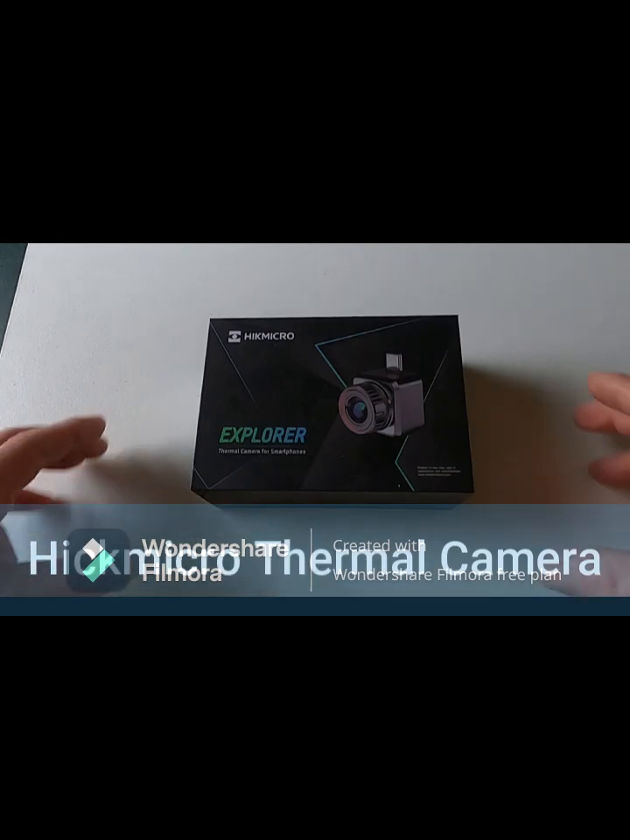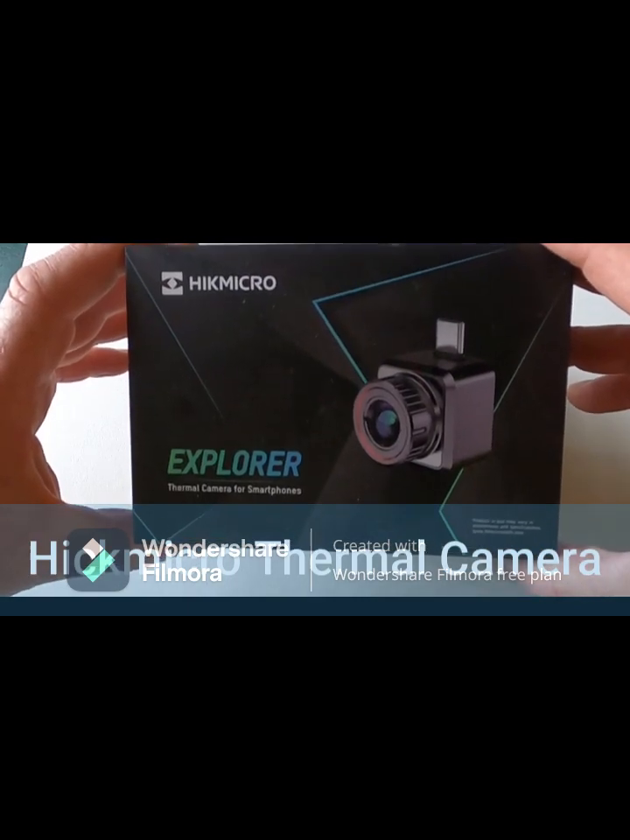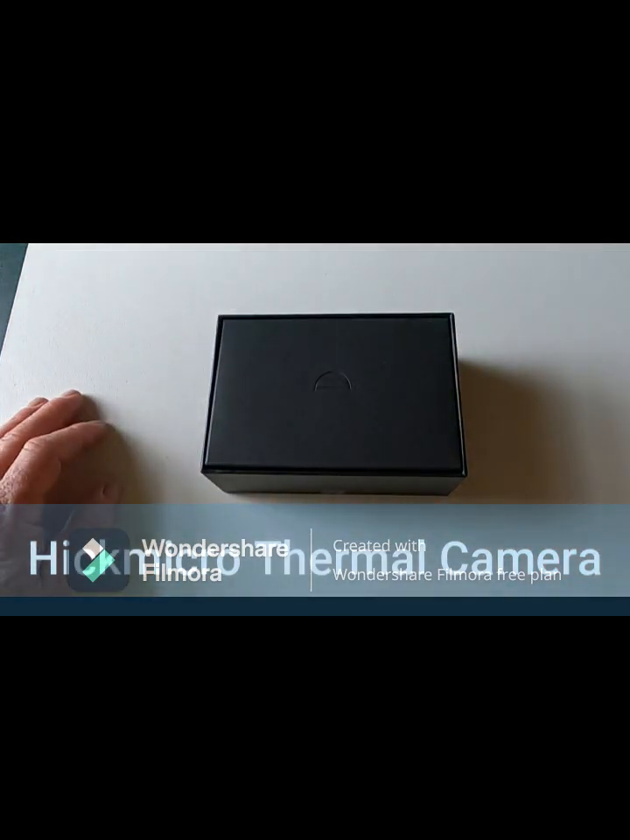Hello, this is the Hickmicro thermal camera called the Explorer. I'm just going to quickly open it up and show you what's inside. Won't do it for a long time.